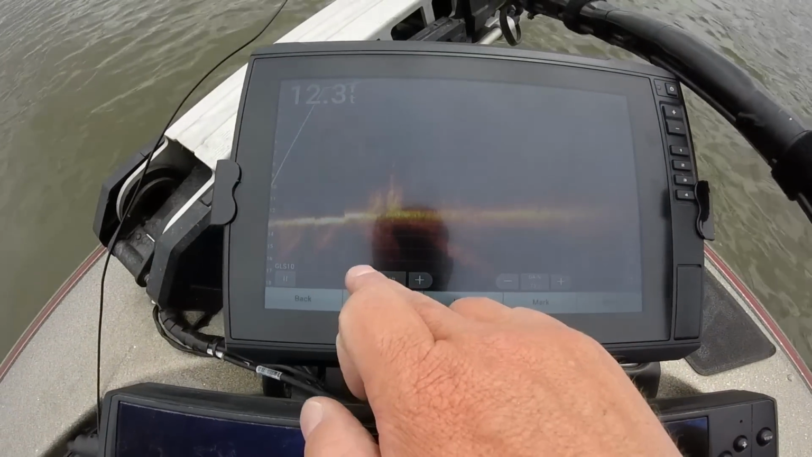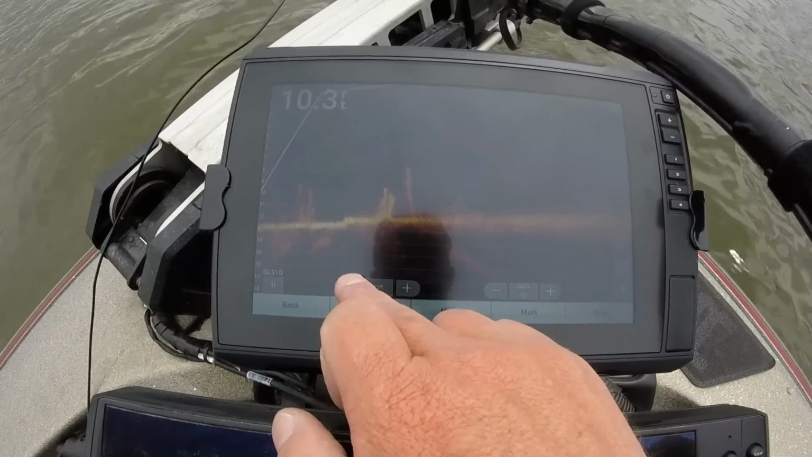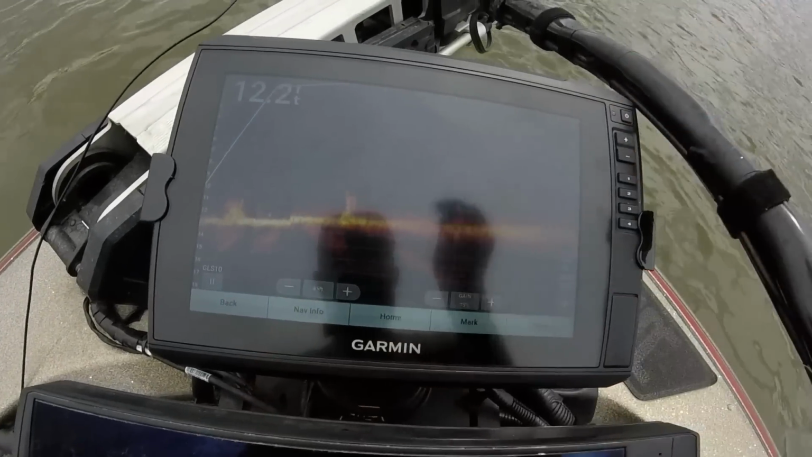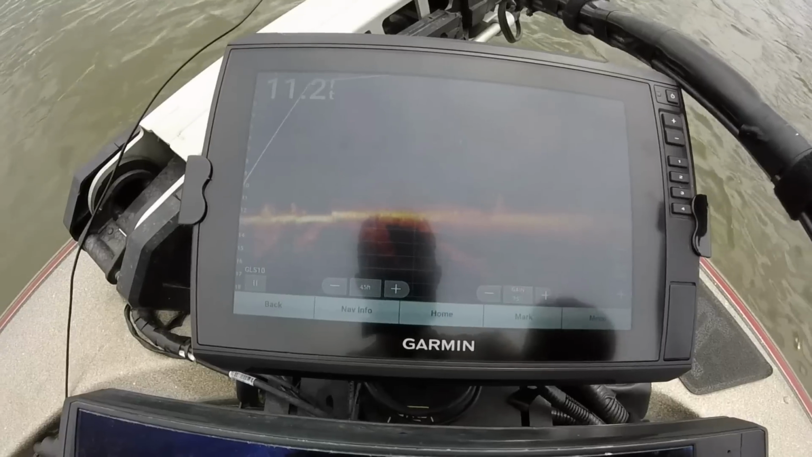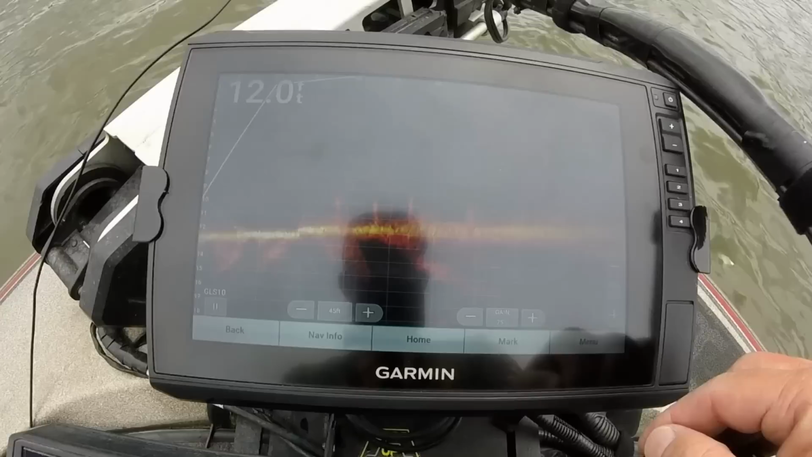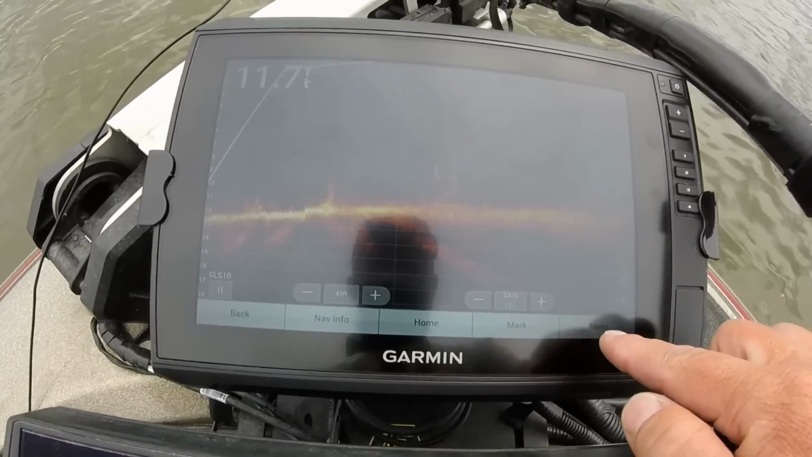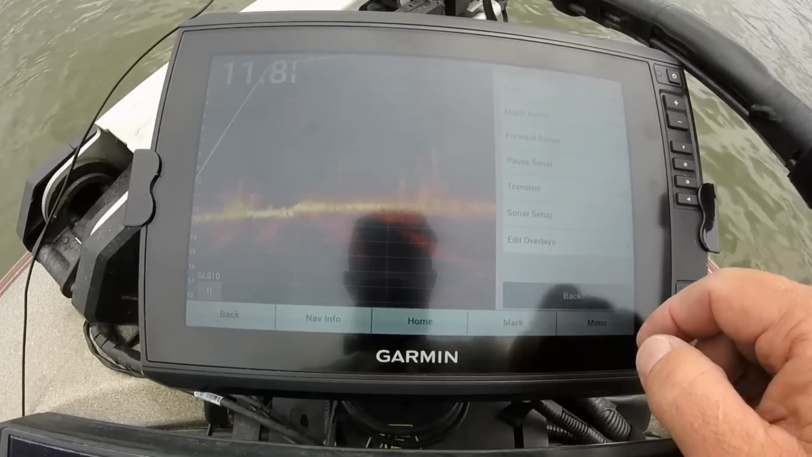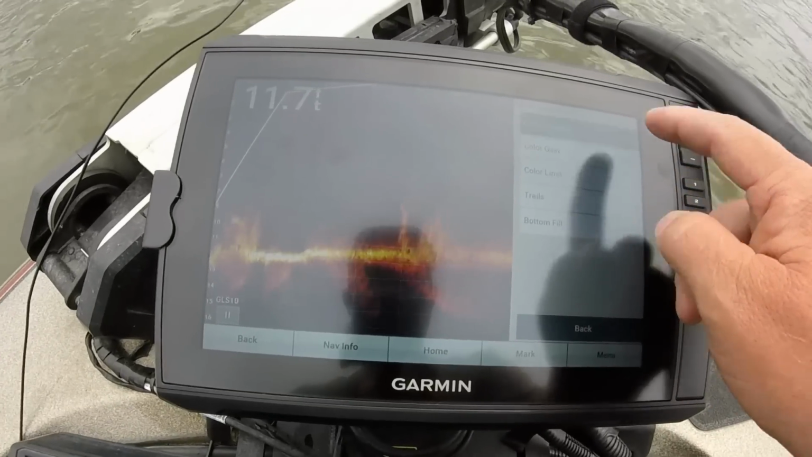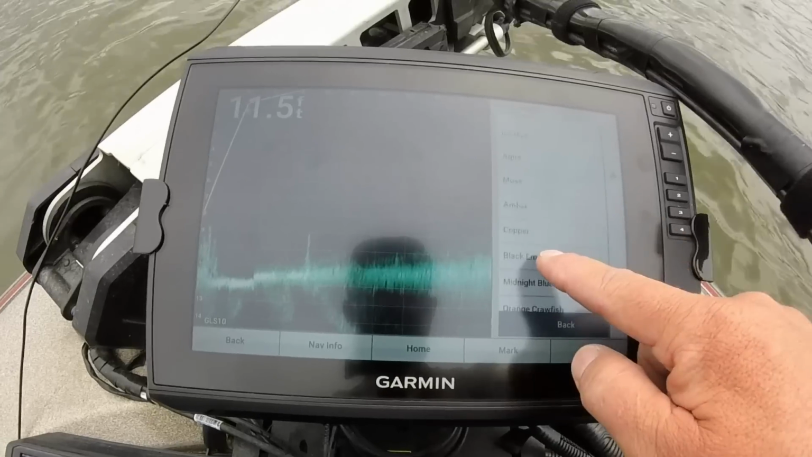I'm going to change the auto depth to off. For crappie fishing, I like 40-45 foot, but if I'm bass fishing, I may go out to 60 or 70 foot. Amber is not my favorite color. The next thing I'm going to do is go into menu, sonar setup, appearance, color scheme, and I'm going to change it to, I like black emerald.